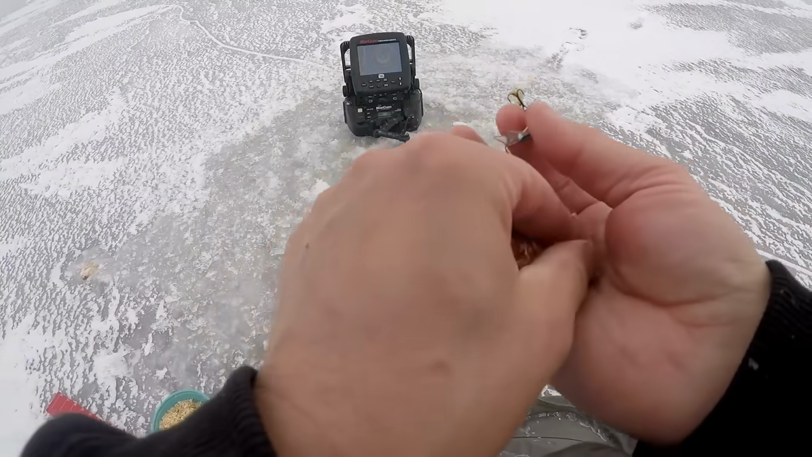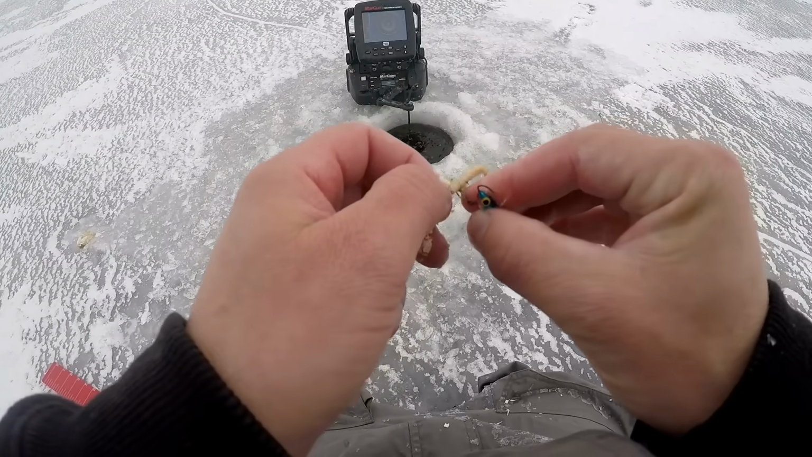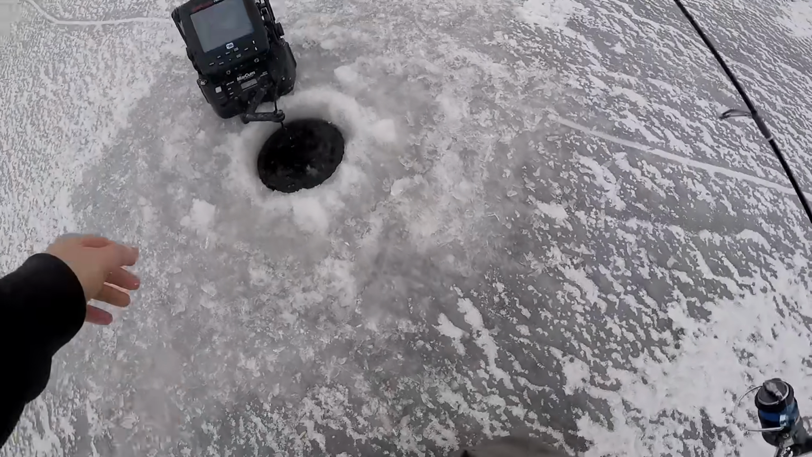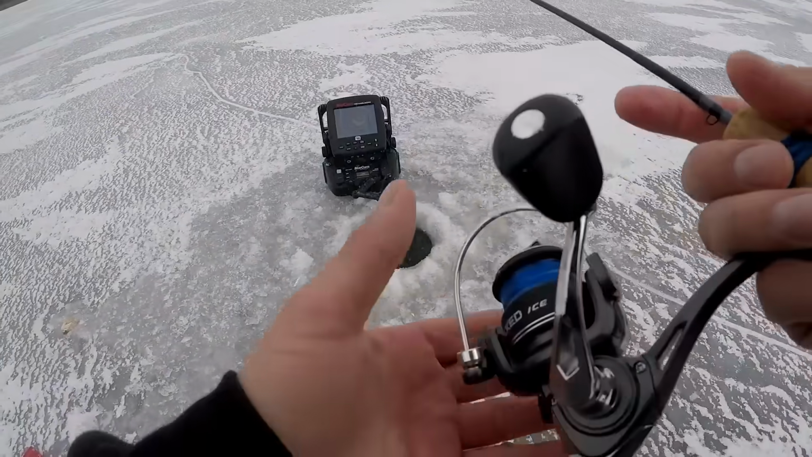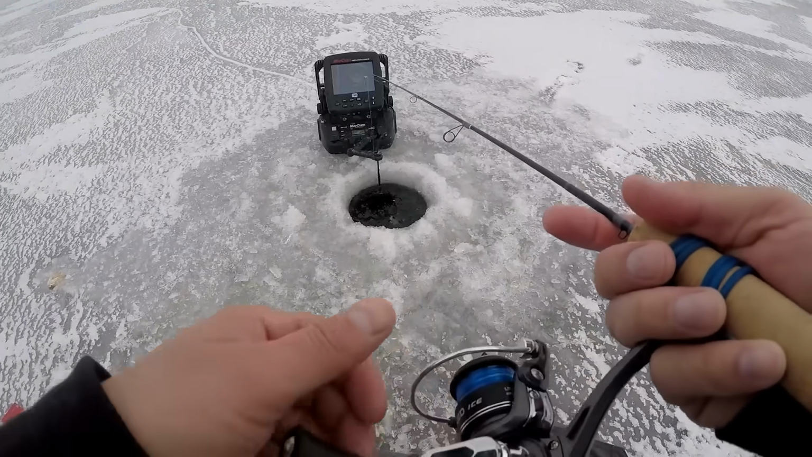I don't necessarily have to use wax worms, but I know there's bluegills down here, so definitely putting them on because of that. Closer towards the edge of the hole there. All right, there we go. Crappies are always up high. The gills always sit down below them, so.